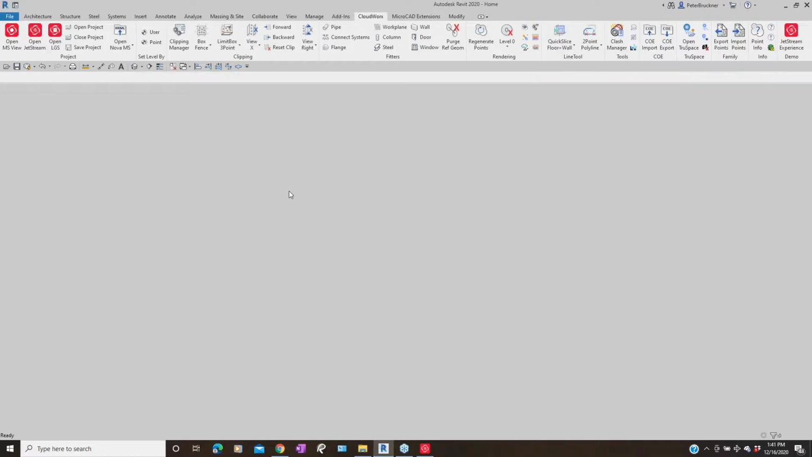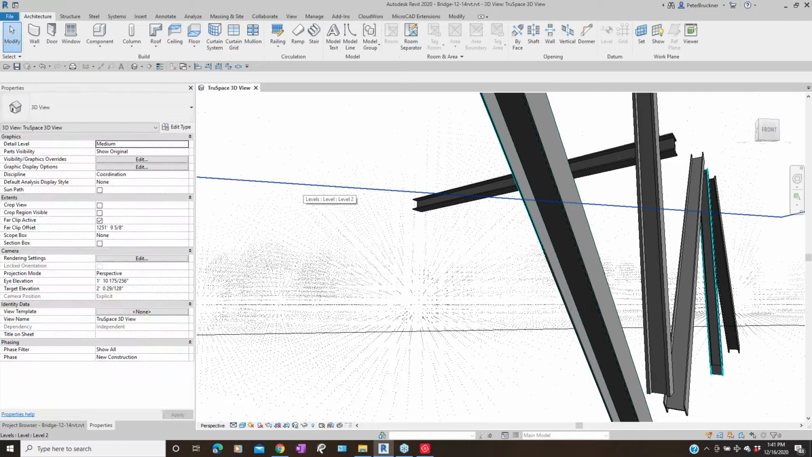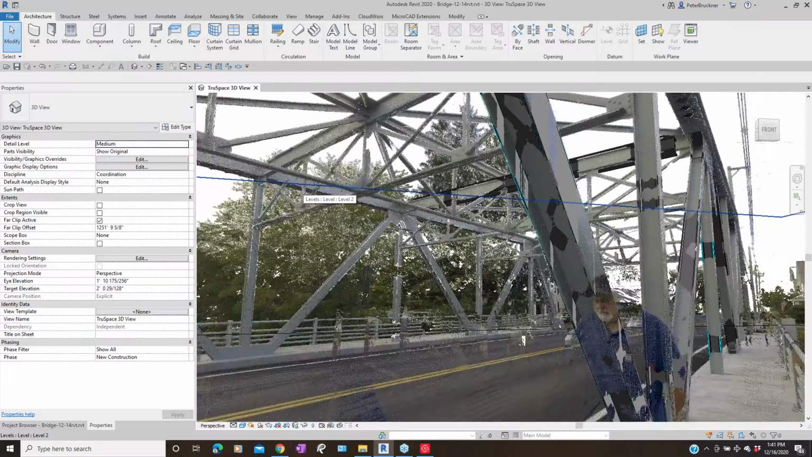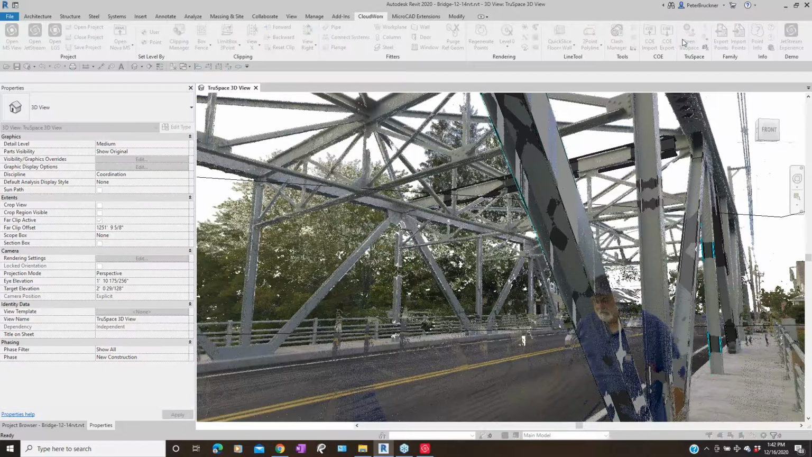So you saw the bridge before in AutoCAD. Now we're seeing it in Revit. Now, one of the neat things about the LGS file, as you can see, there's some real Revit elements, and very soon we will see the rest of the bridge. Again, a situation where using CloudWorx, we can open True Space, and so we're going to open True Space.